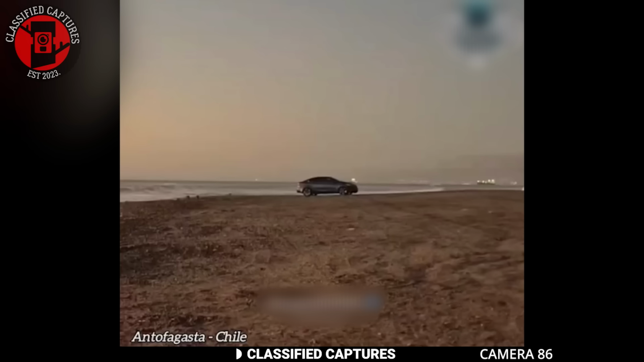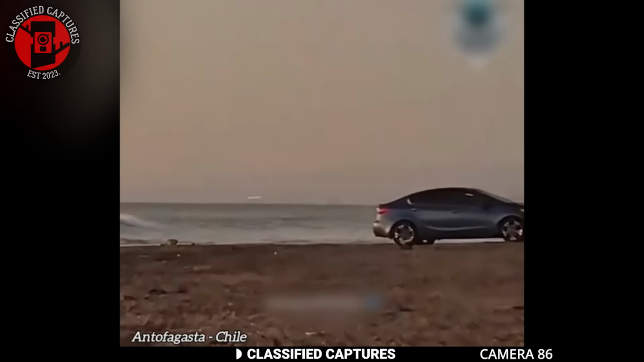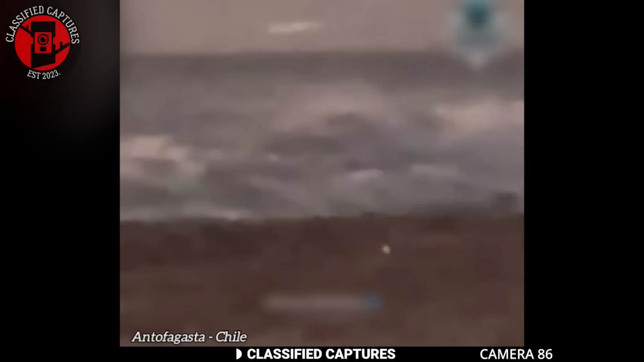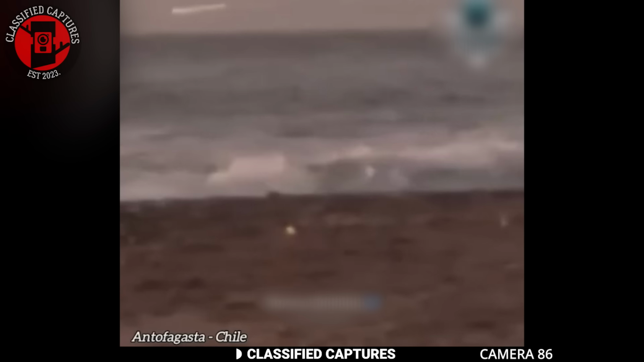When this clip started, I was like, a car? Well, that's nice and a good change. Well, that was until the camera zoomed right past the vehicle into the skies, and that's when I saw it. A familiar sight. It looked like a light bar in the sky with the lights moving in a pulsing motion